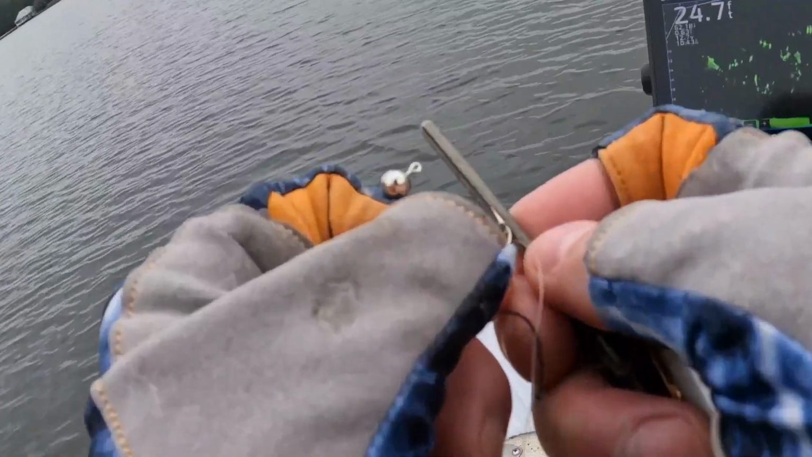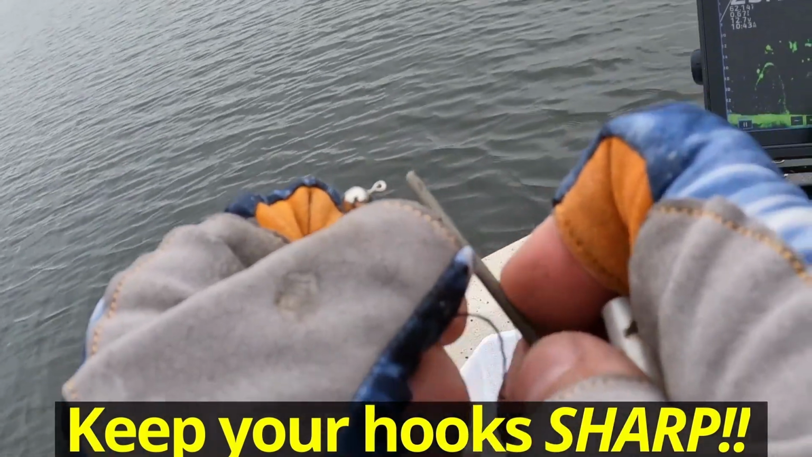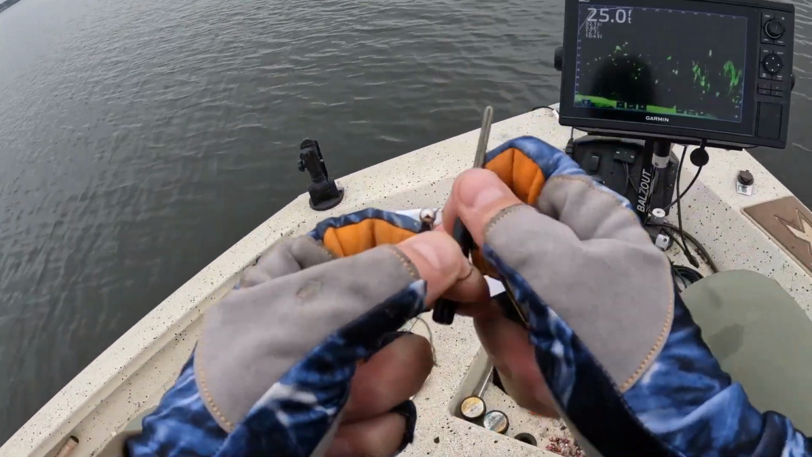Hey, one thing is to get a file and keep your hooks really sharp. It makes a big difference. These crappie magnet hooks are really good. I like them. They're strong. That ought to work.